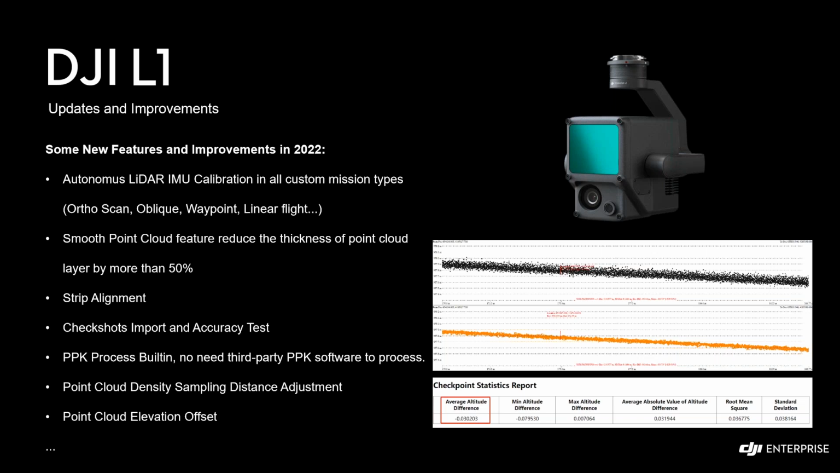But let's talk about some improvements and updates we have made this year. We are consistently improving the system by pushing out software updates as well as firmware updates, which indicates we are continuously supporting this platform and improving the system's efficiency and ease of use. First of all, autonomous LiDAR IMU calibration is now available in all custom mission types.